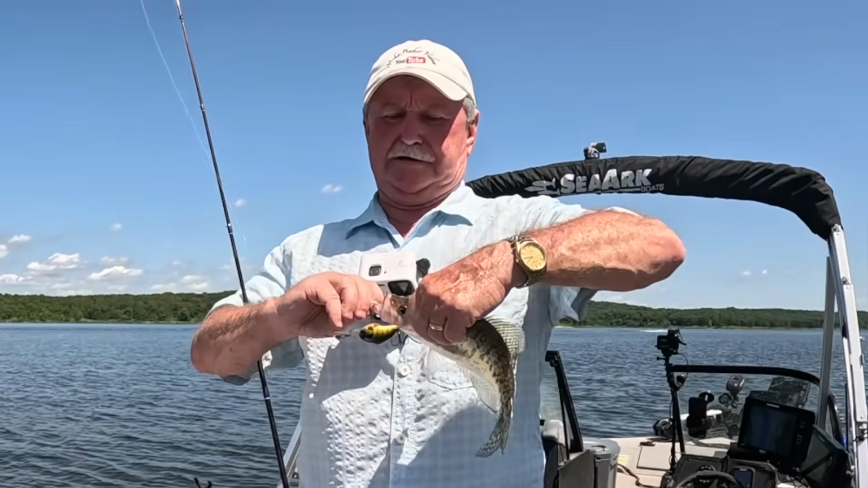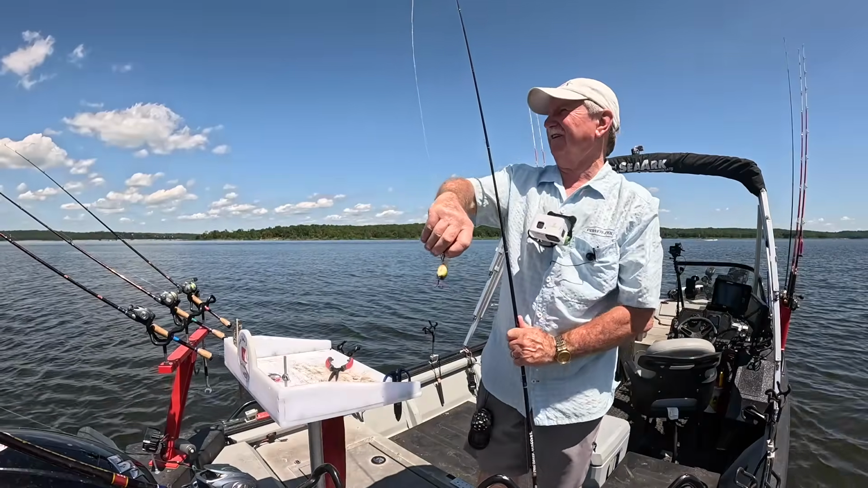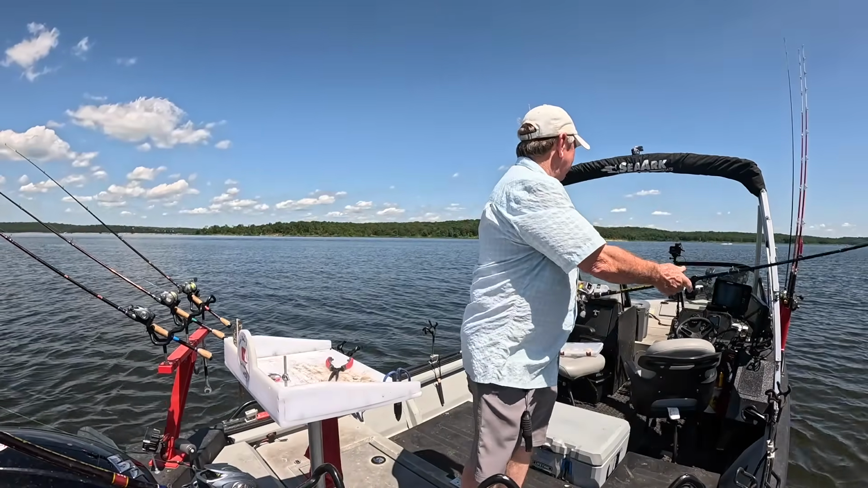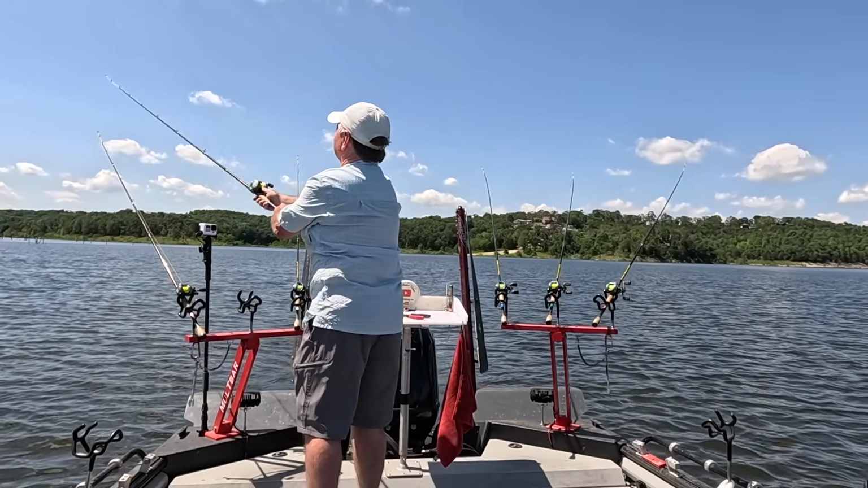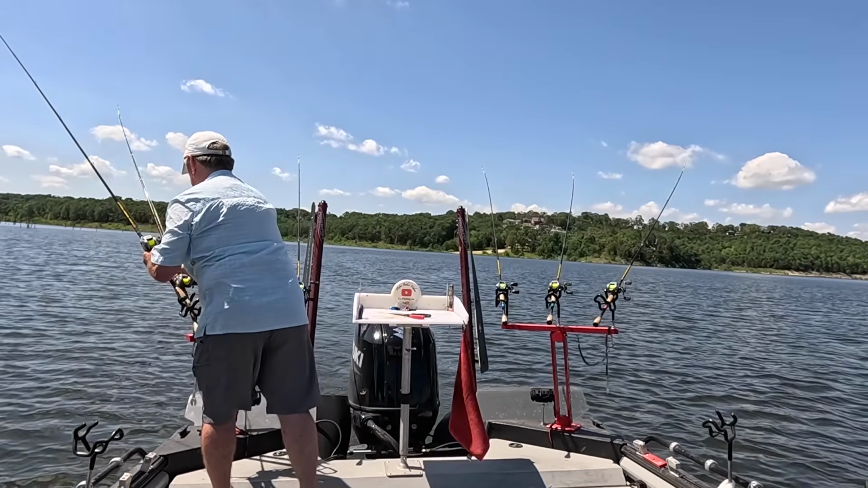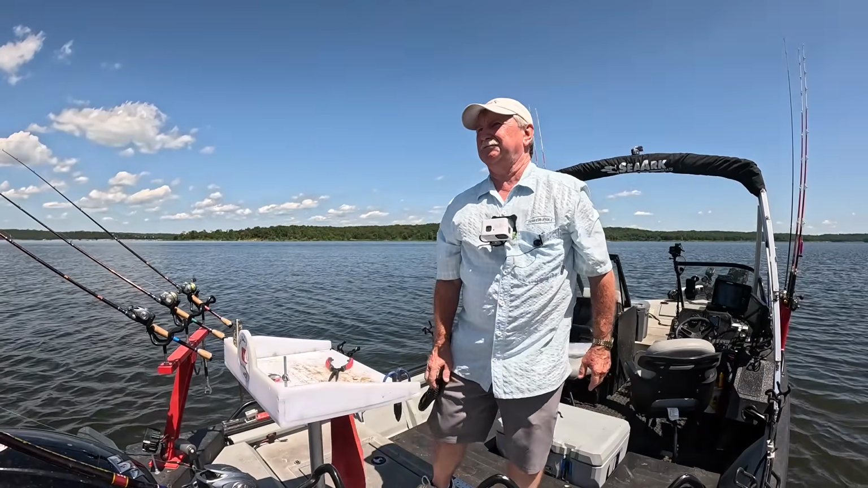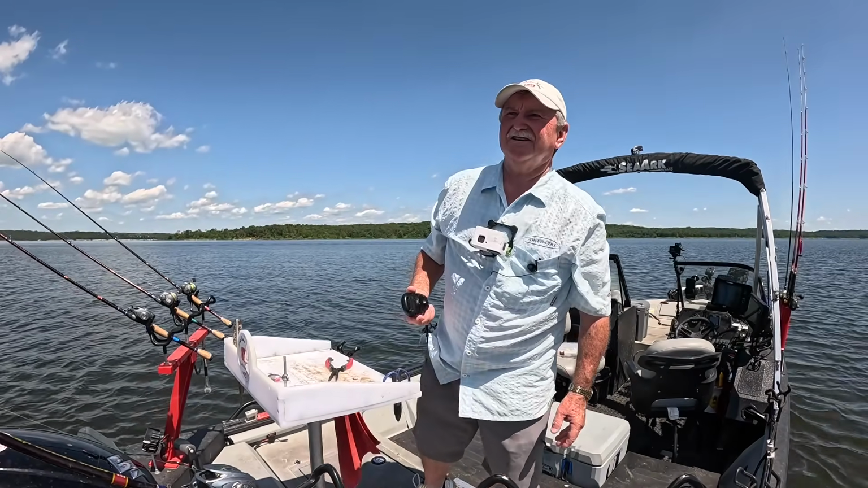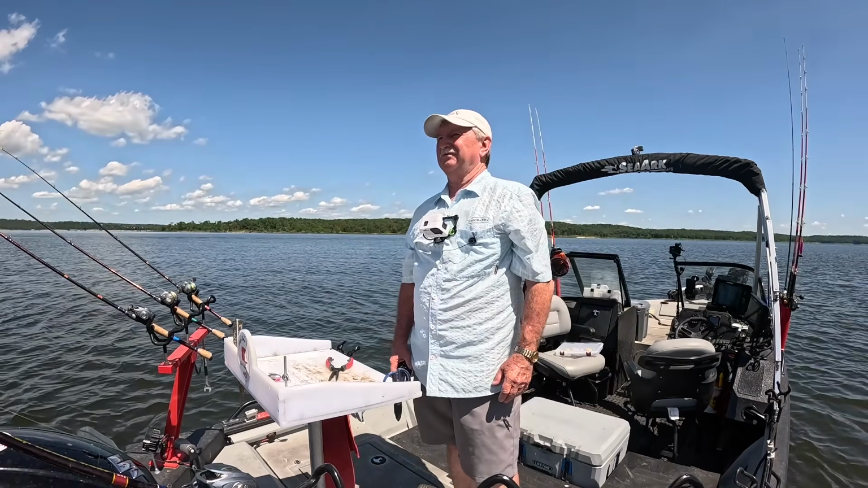Man, for a little quick hour-long look at the water trip, caught some fish. It's turned into a fish catching machine, instead of let's look at the water trip.